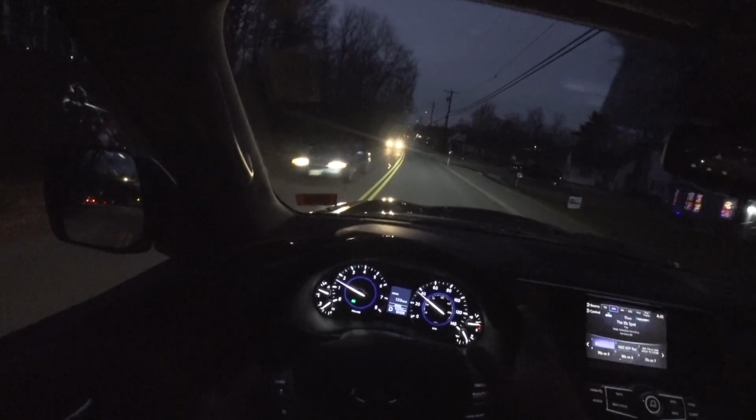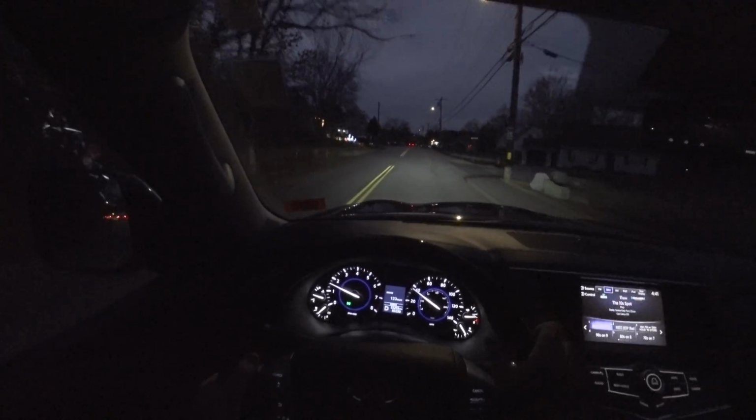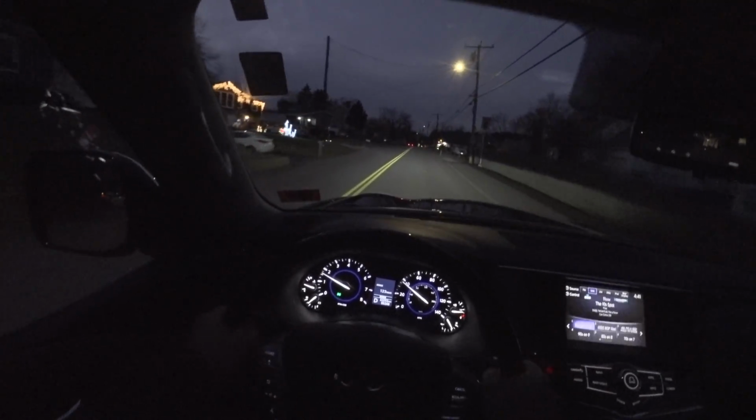this one does have heated seats, cooled seats, heated steering wheel. I believe the back seats are heated as well.